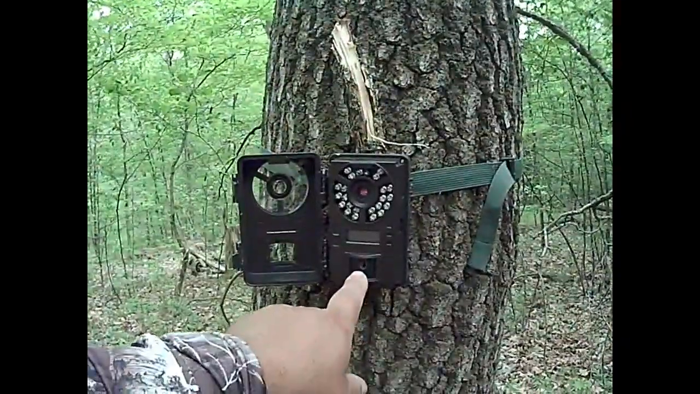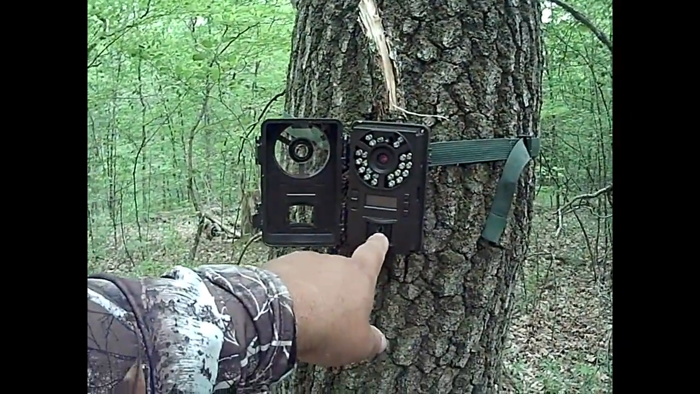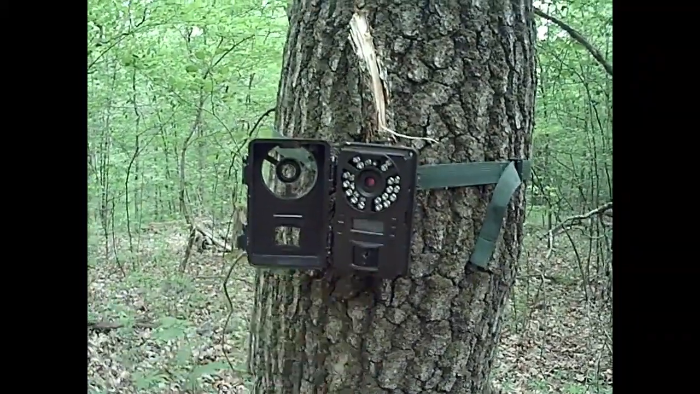But that's too bad, because this is one of the puncture marks that it either got from a tooth or a claw the last time, and what that did was it just caused the camera to sit there and just take picture after picture until it killed the batteries. So no footage. I'm going to tear this camera down and junk it, and next time I'm in, I'll put a new one up. So that's a bummer.